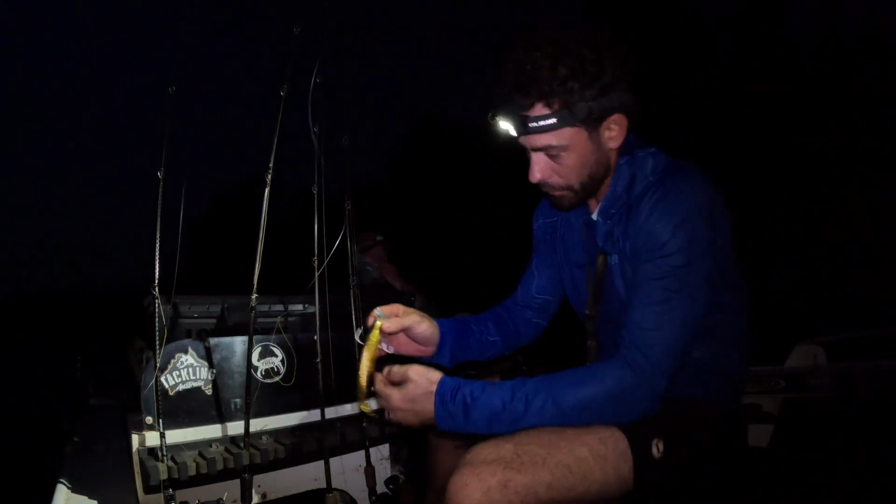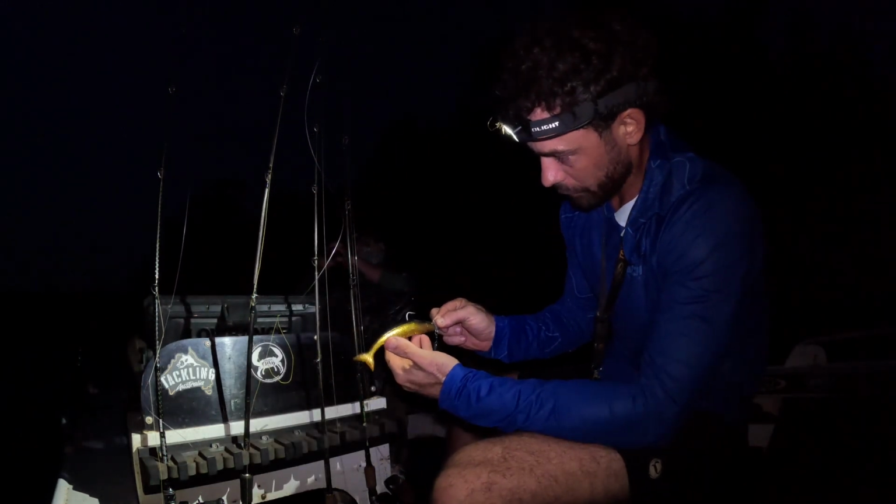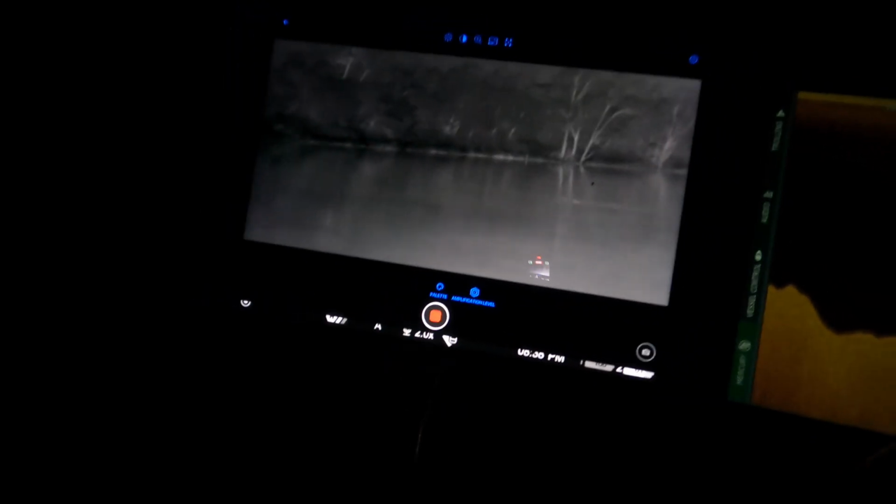So I'm going to chuck this rubber on first. Got a treble on him. We'll get the active going, start cruising up this bank to where I saw some good fish, and start to work out what they're doing. Look at the bait jumping.